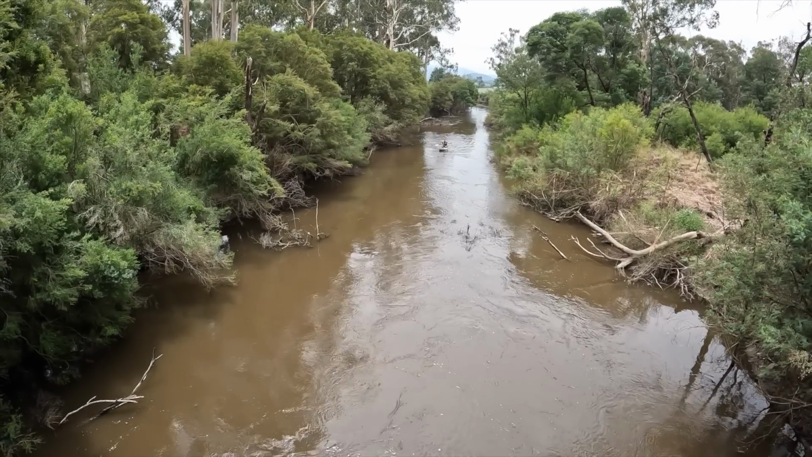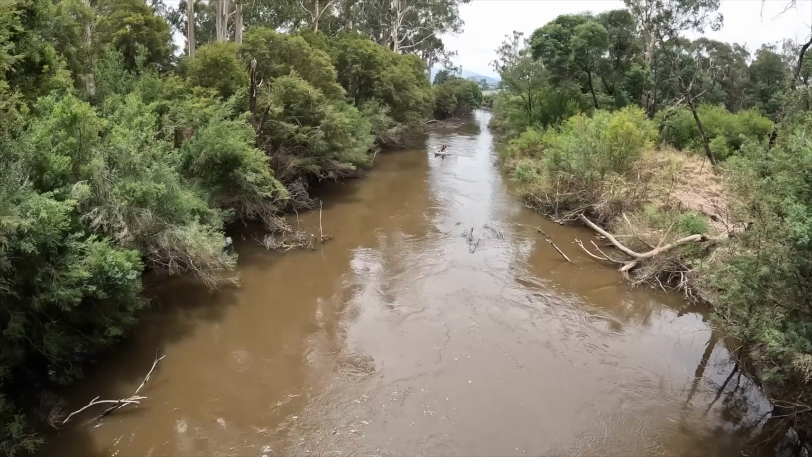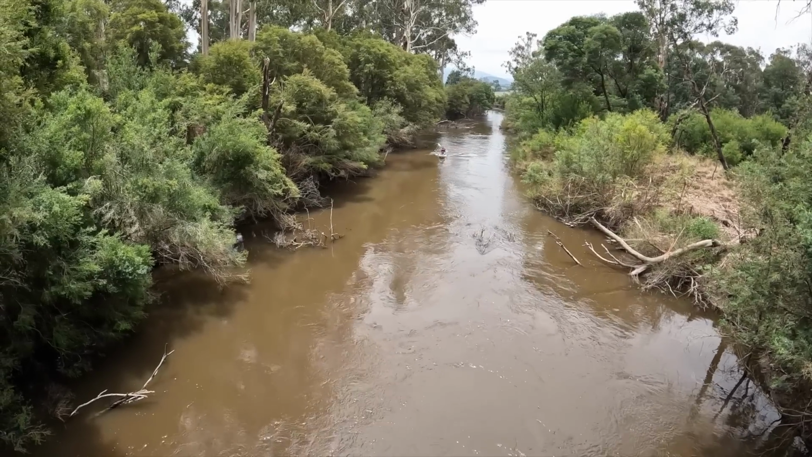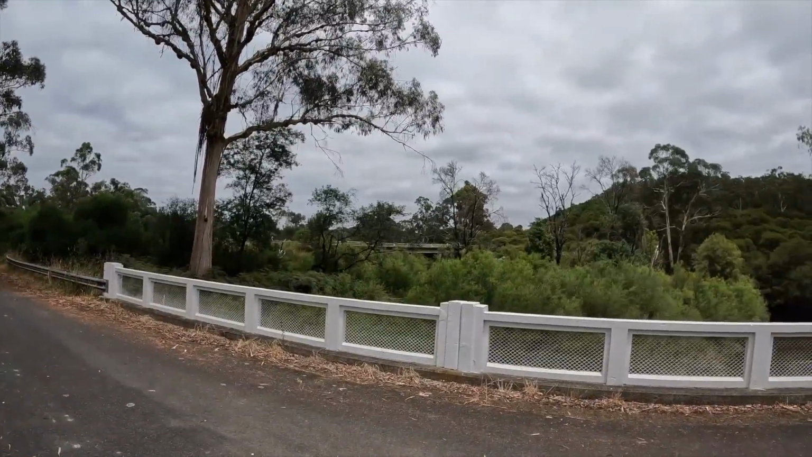So we have a car right before the first bridge. There's a very interesting turn of events here. There's a car right there.